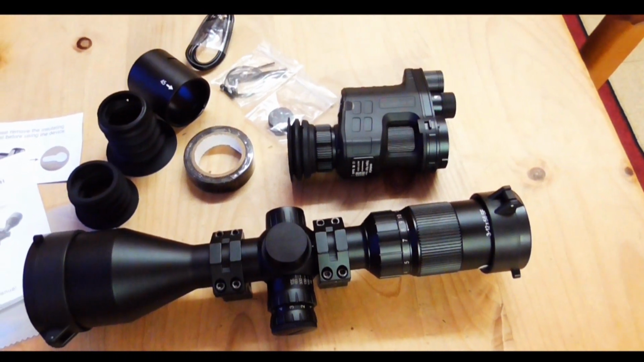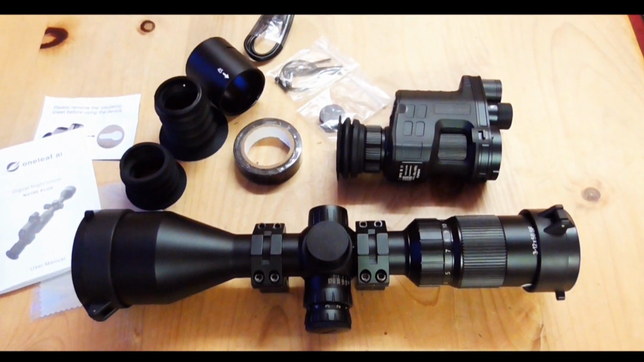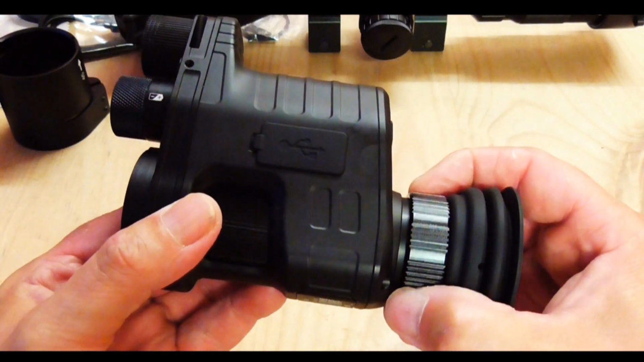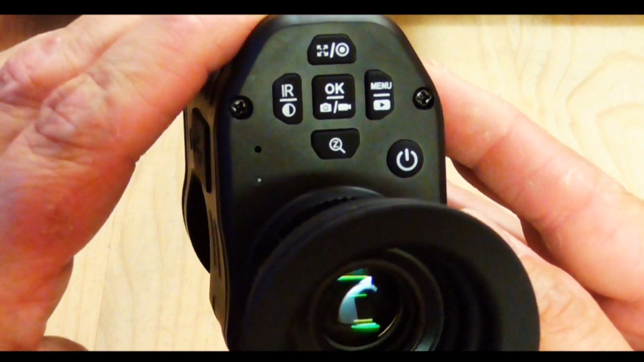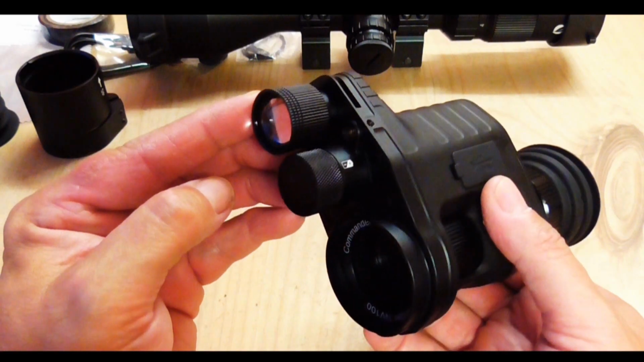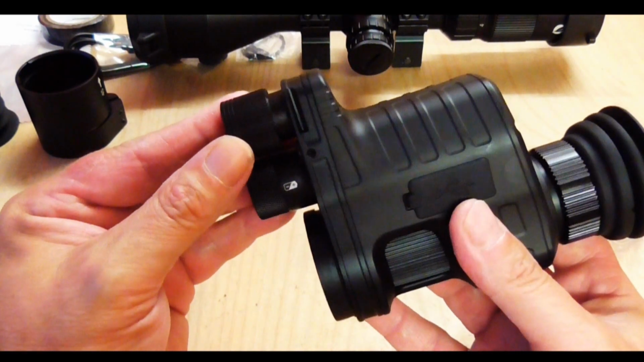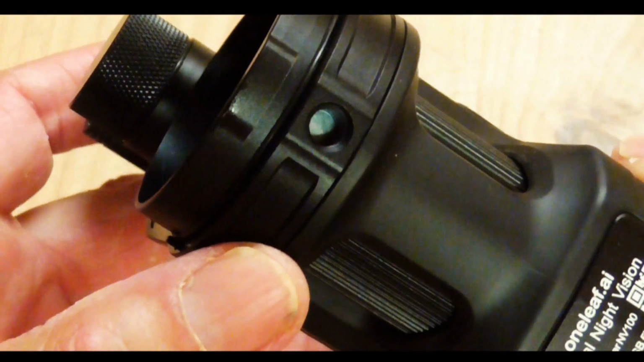And for that sum, you get the Commander NV100, an excellent scope add-on for your day scope, and you also get in the kit a 145mm scope adapter, so you can connect the Commander to another scope if you wish. Now just as a side note, there's one thing with the Commander NV100, when not connected, I really didn't like, and shall we say, the open lens on the unit.